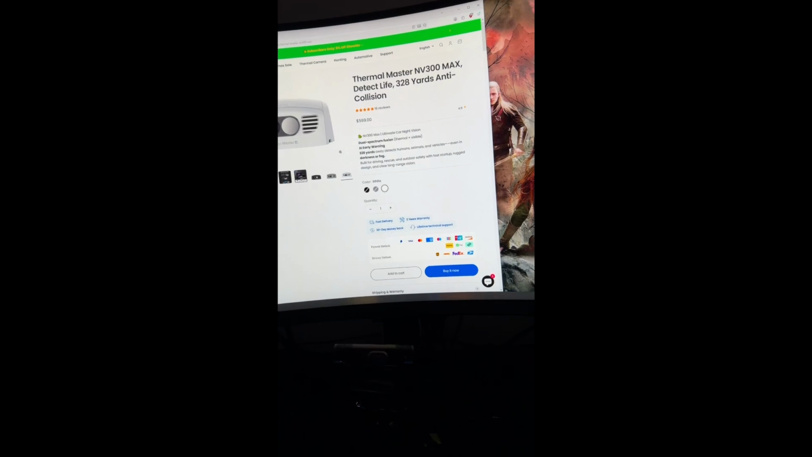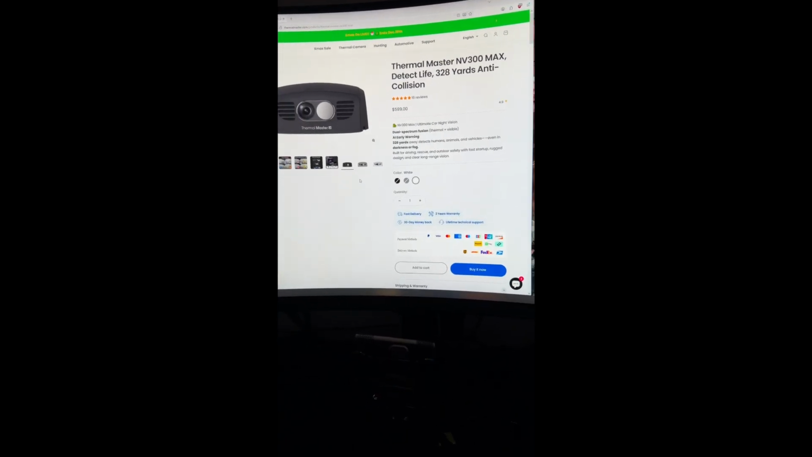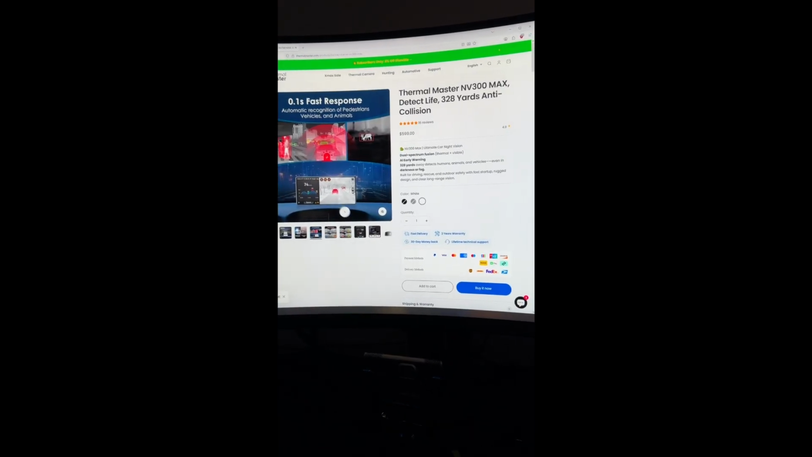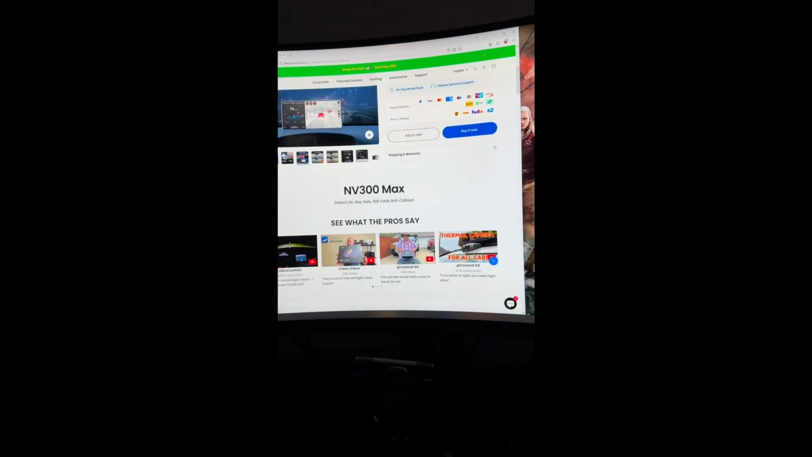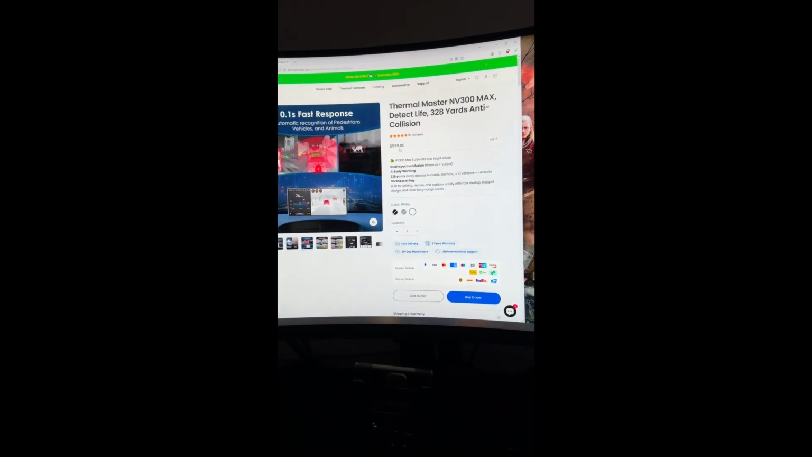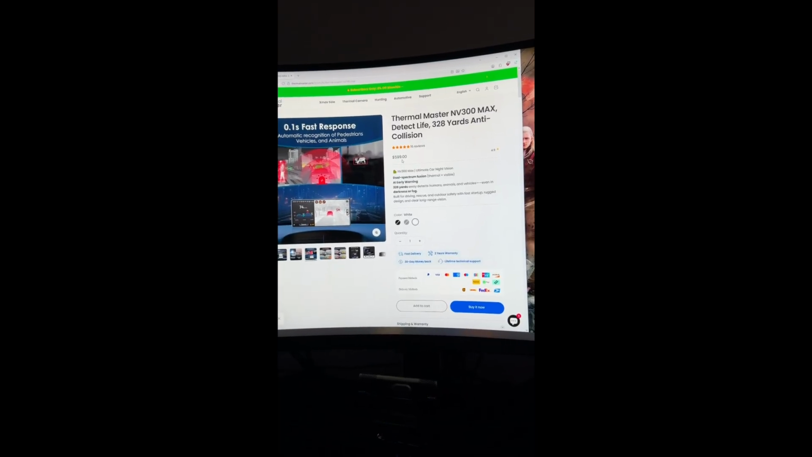I don't know why my screen's so small here. So this one has a daytime, just a regular camera and a thermal camera, and it merges the images together. So it gives you a little bit better picture, but it looks like this one's not even on sale. So that one's $600. You get the 8% off, it looks like, on here. So you're looking at like $650 or $550 for this setup.